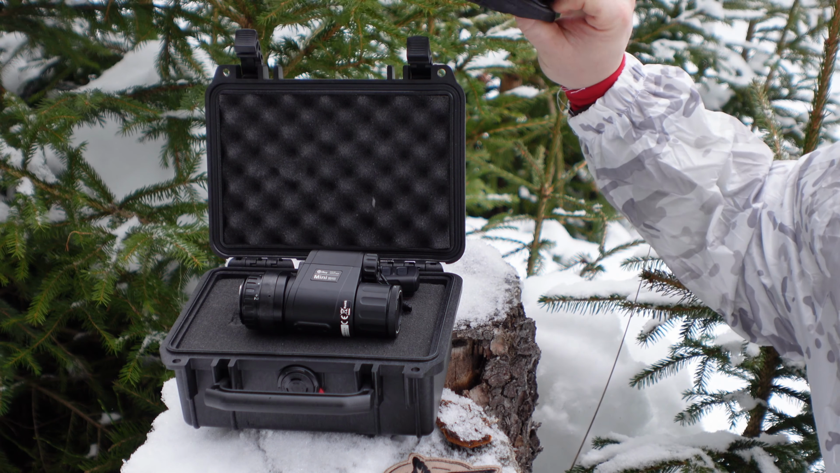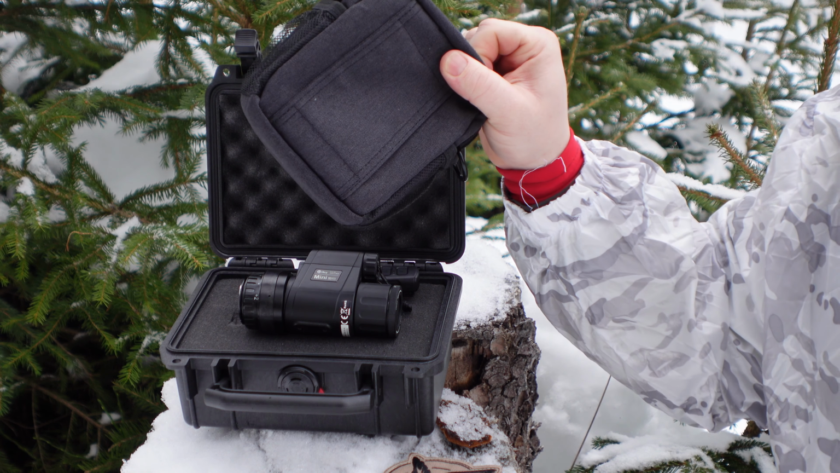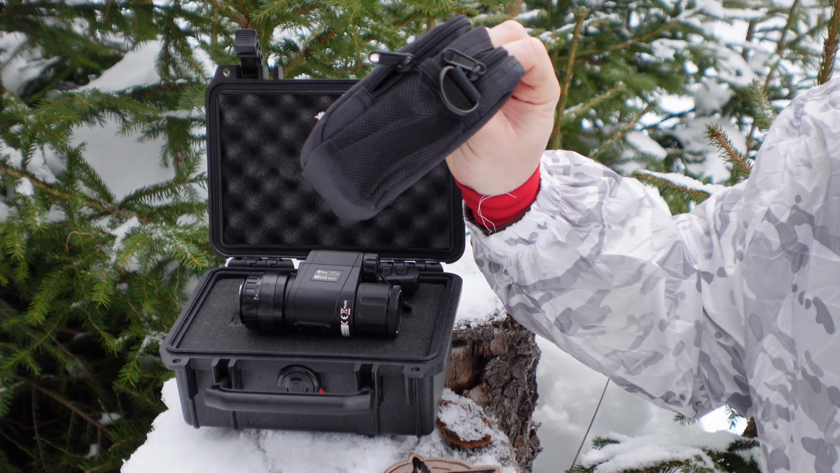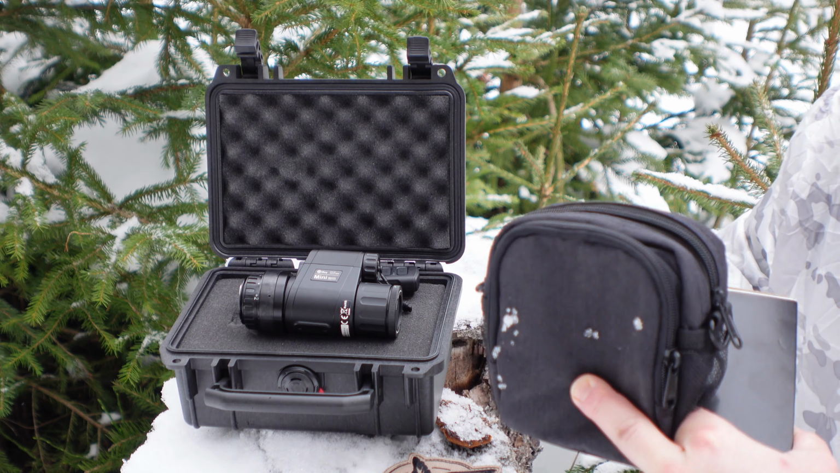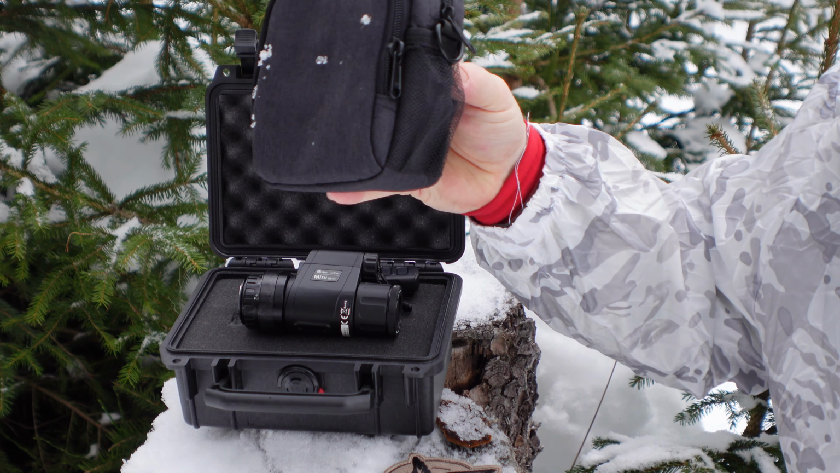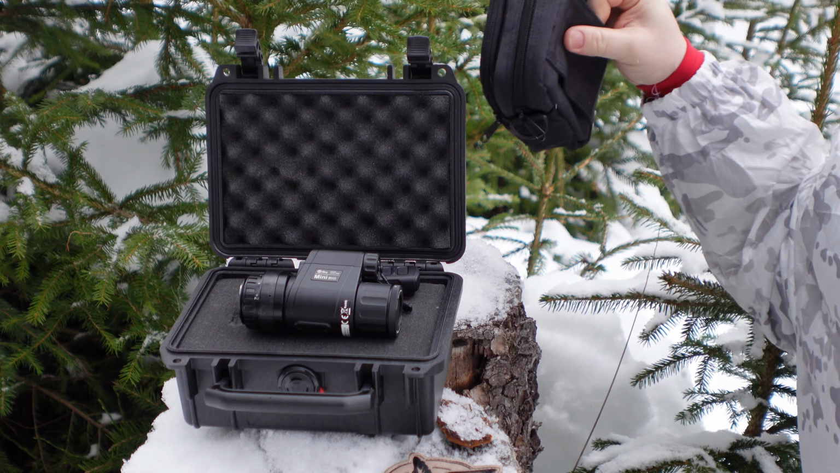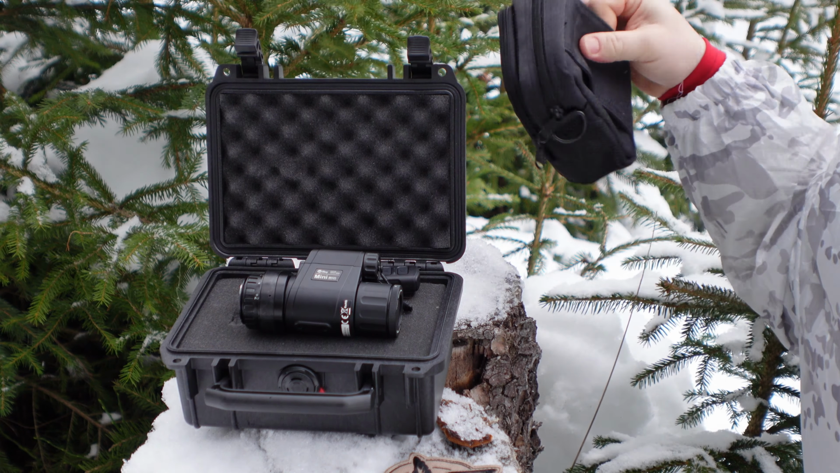Also included is a little bag. You can put your unit and accessories in there. You can mount it on a belt, and yeah, it's functional but not tactical. But it's included and for free.